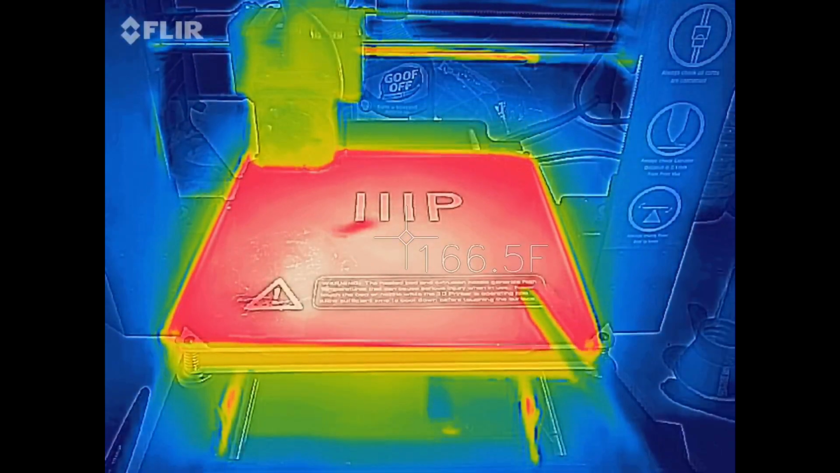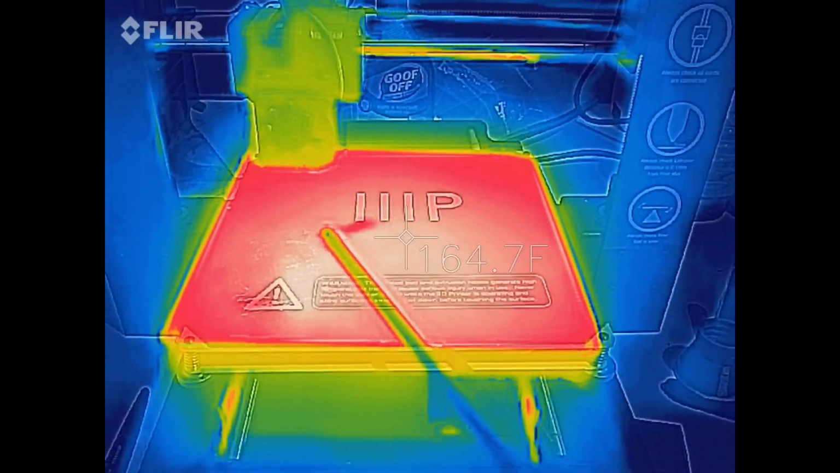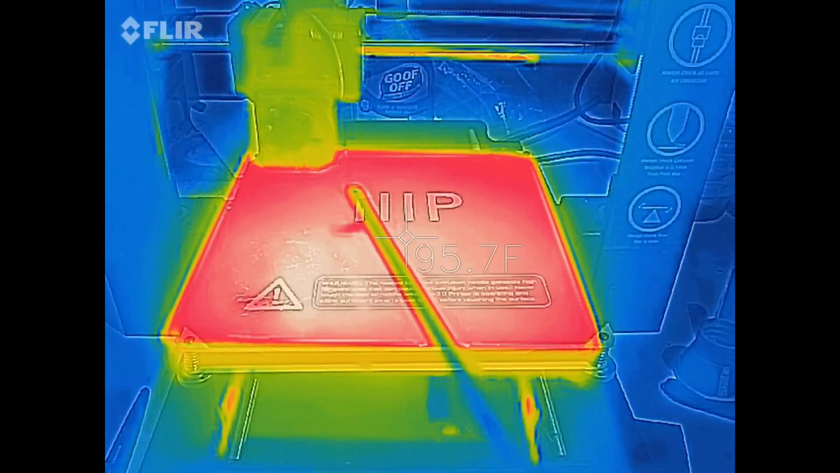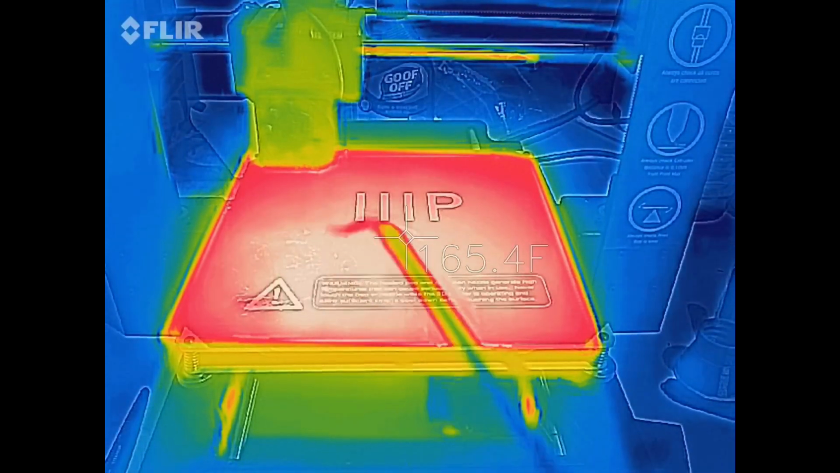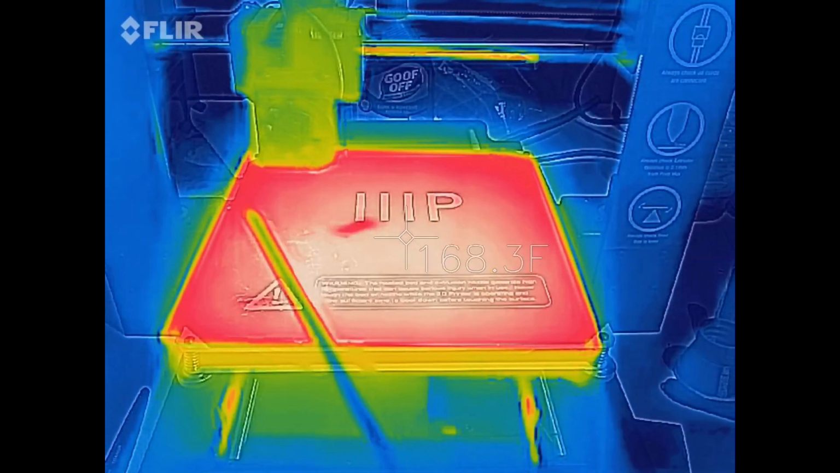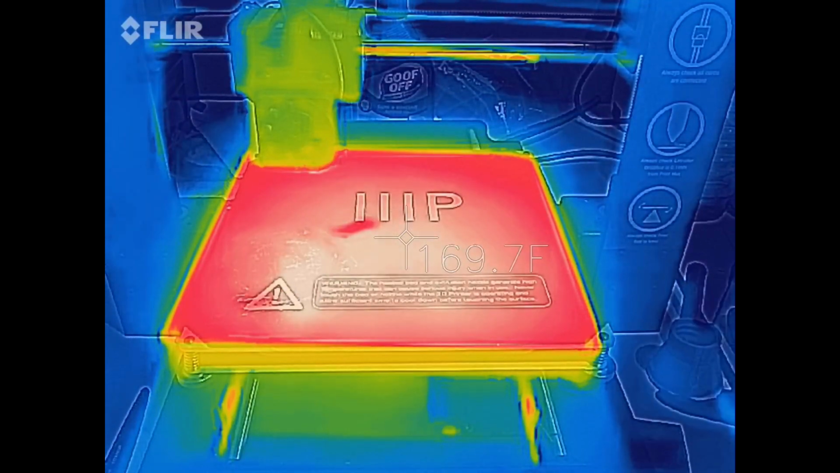You'll notice it's definitely warmer in the center. Of course, the camera distance makes a difference with these infrared cameras. I've got it set up at an angle because I'm trying to look under the extruder, but in any event, it tends to be cooler around the edges than towards the center, which you would kind of expect with any kind of heated bed. So we're going to stop this, change out that build sheet, and we'll see what it looks like.